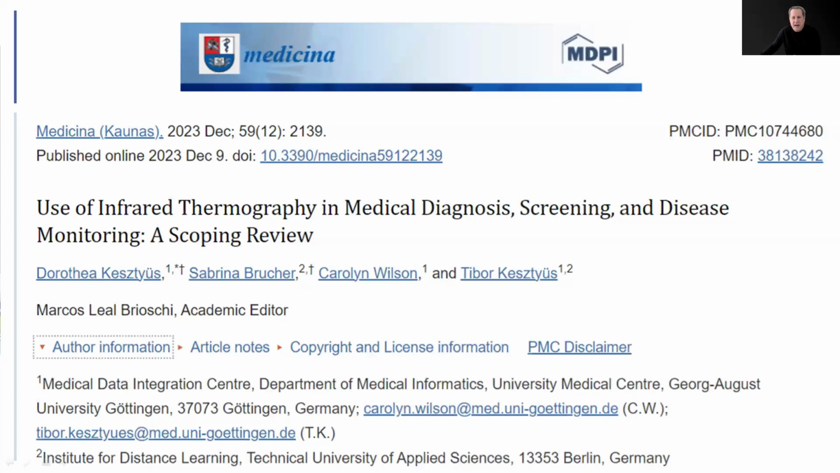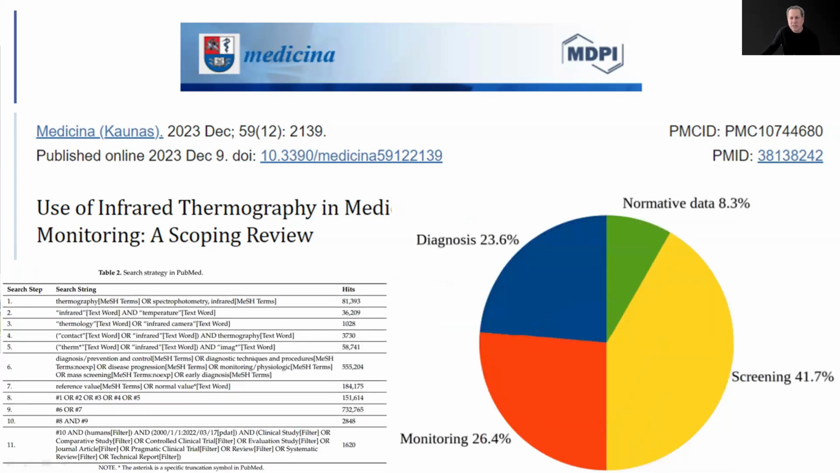This is a paper that I participated in as academic editor and published on this topic. Use of infrared thermography in medical diagnosis, screening, and disease monitoring: a scoping review. The authors used the keywords thermography and infrared image and found 81,000 and 36,000 papers respectively. This graph shows that 41% of the publications were in the area of screening, 26% in monitoring, 23% in diagnosis, and 8% in normative data.